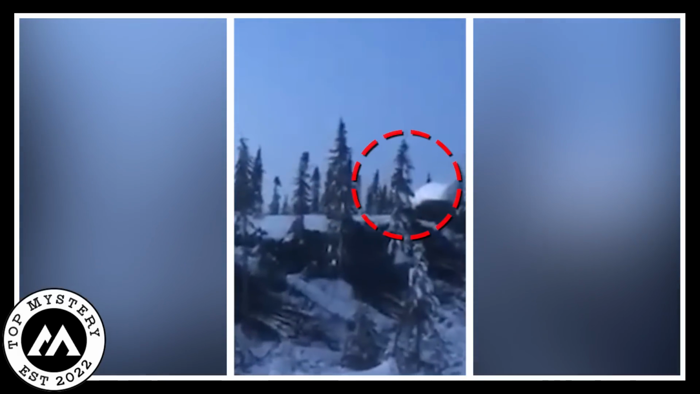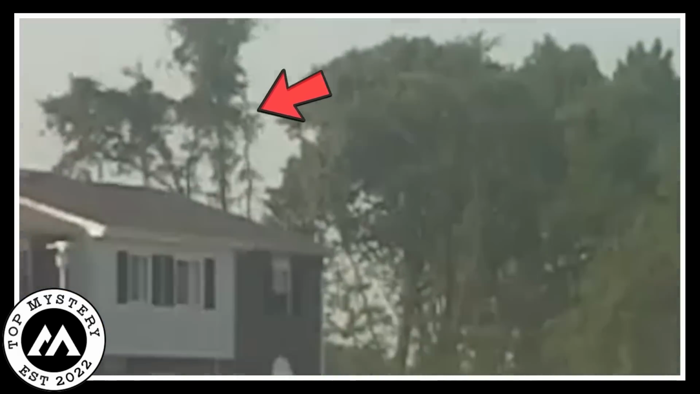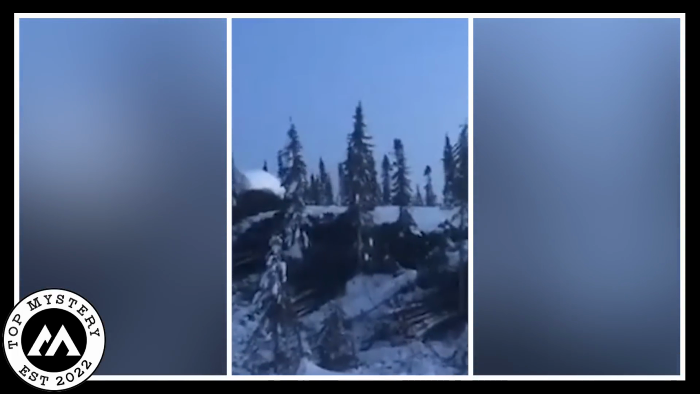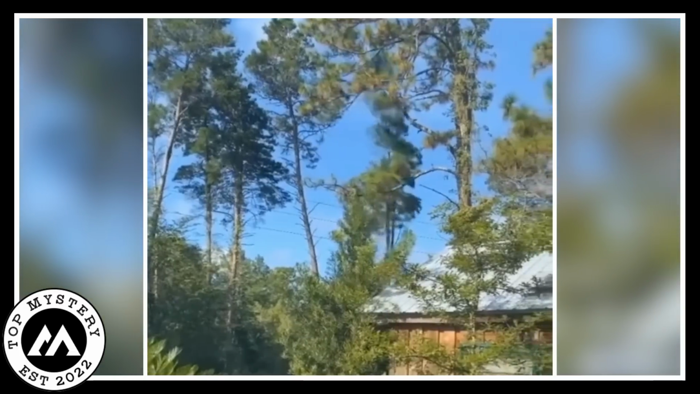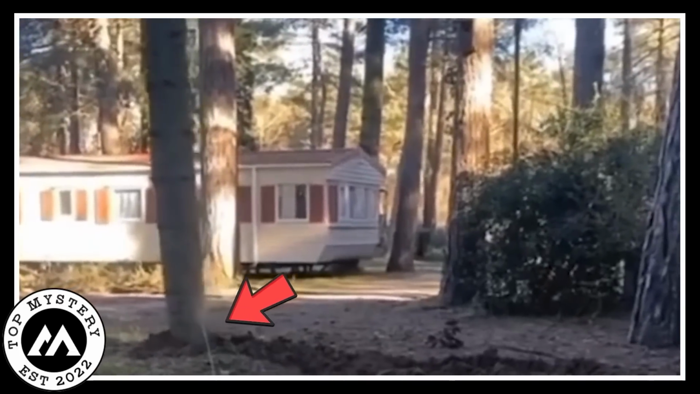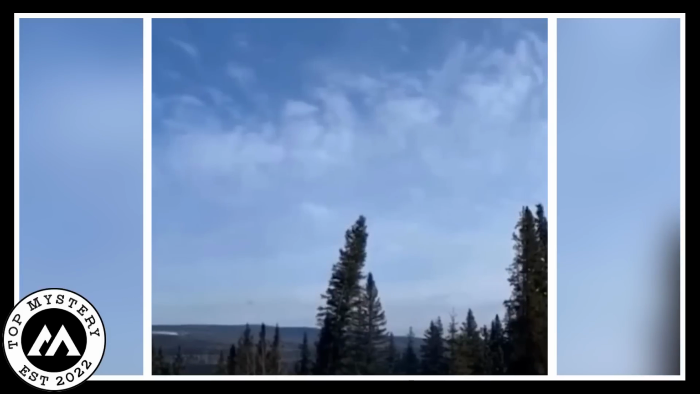So in the video you see different types of trees doing their own version of a tree walk. Some are over near in the shot, like you could nearly touch them, while others are far down, just doing their tree thing. Now, here's the crazy part. These trees are on the move, but the roots are still in the ground. Like, how does that even work?